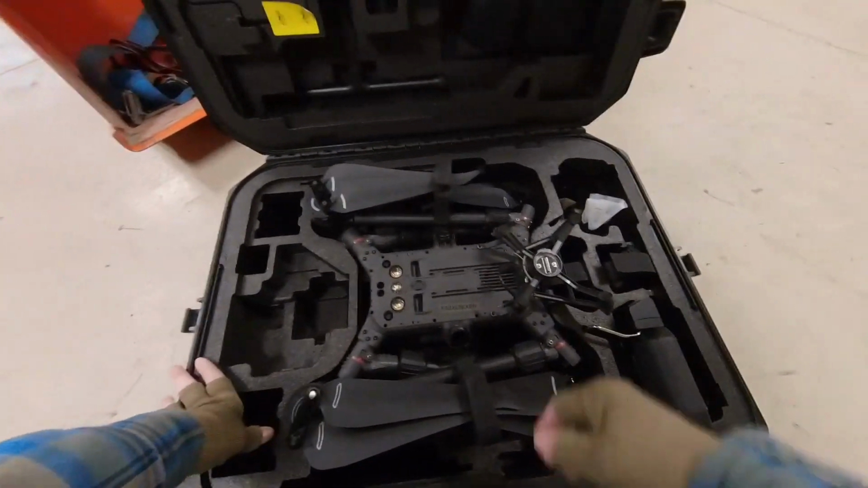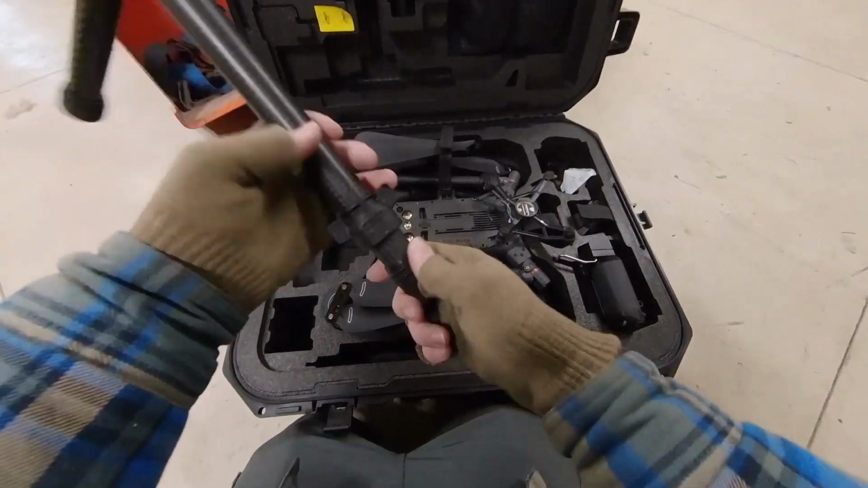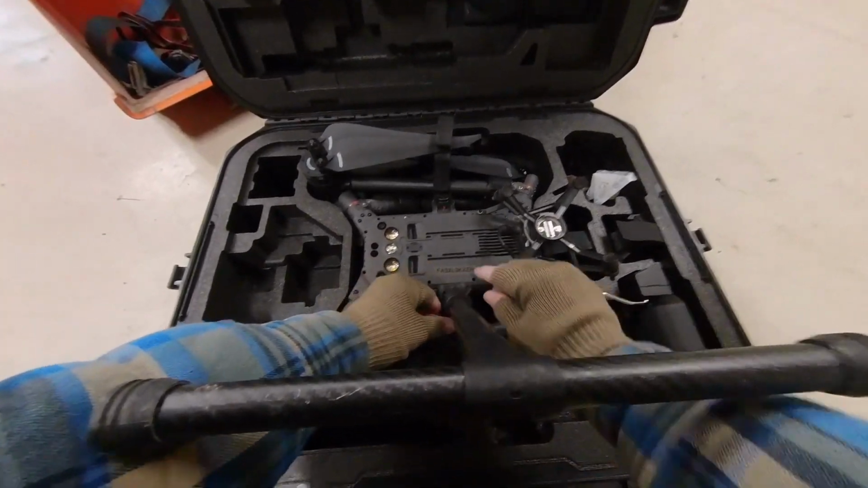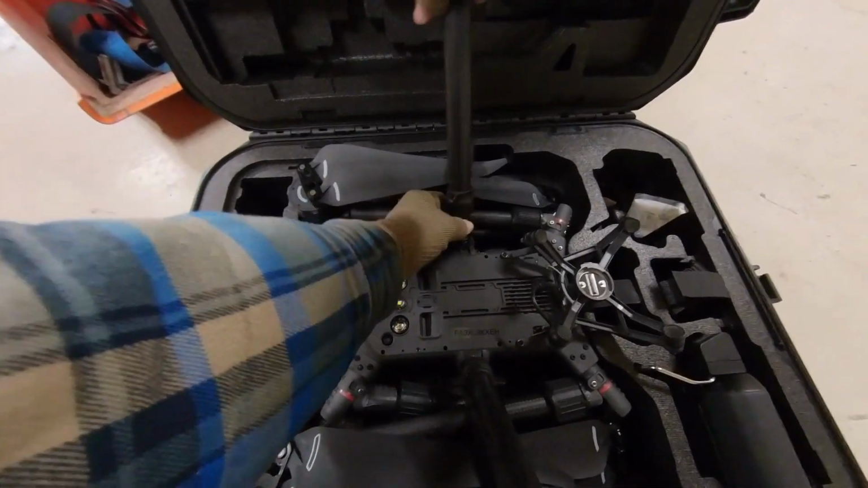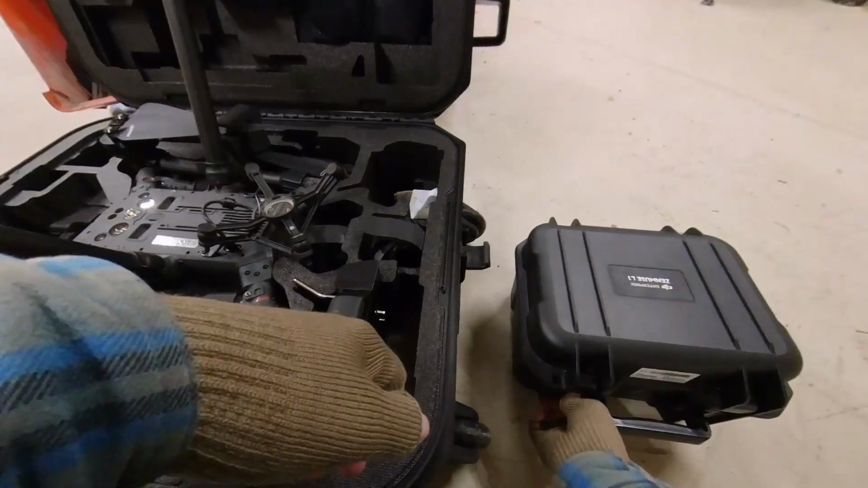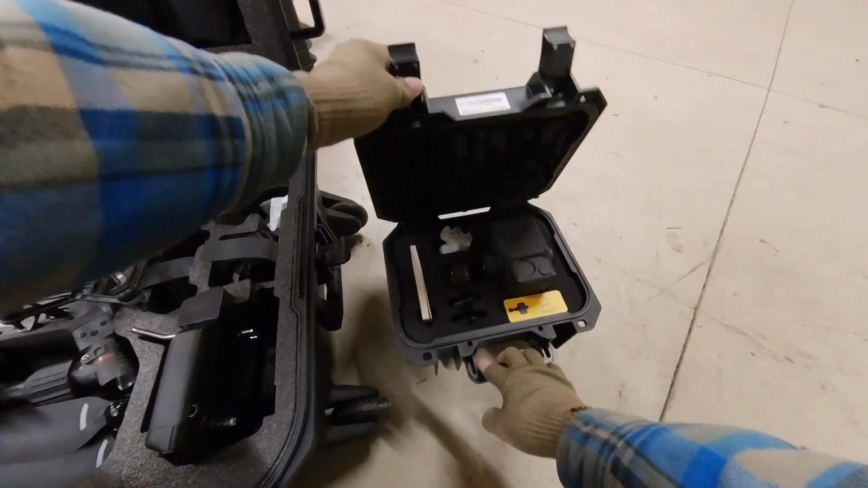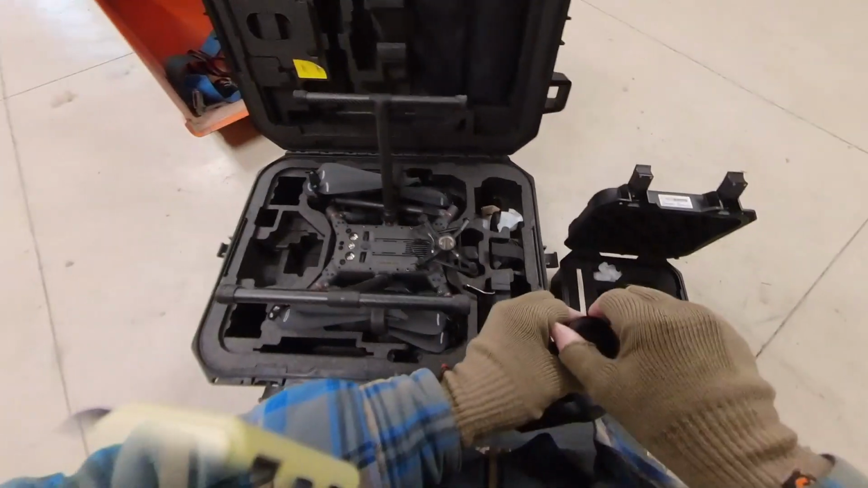So this is the drone right here. Put it together. And this is the LiDAR sensor.